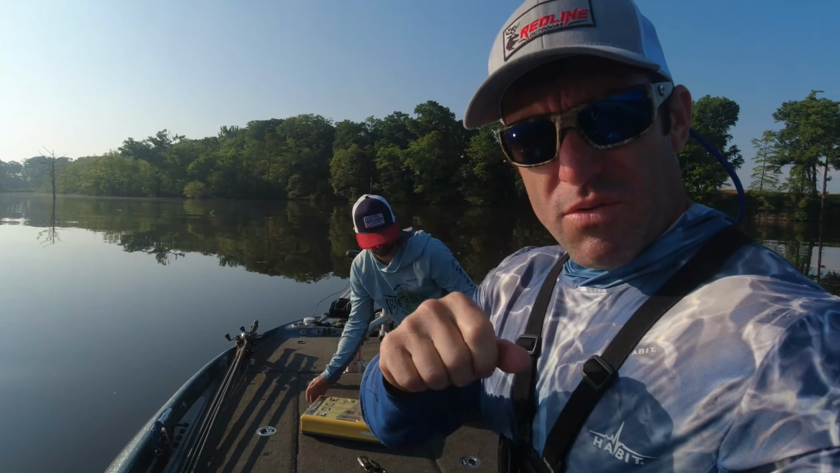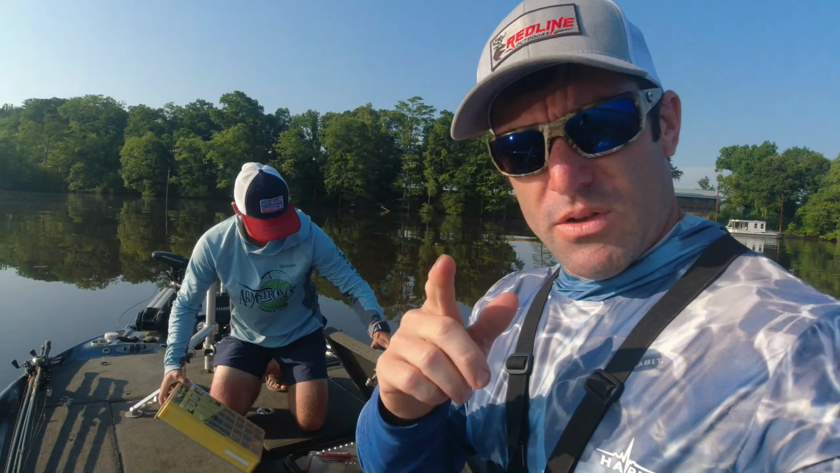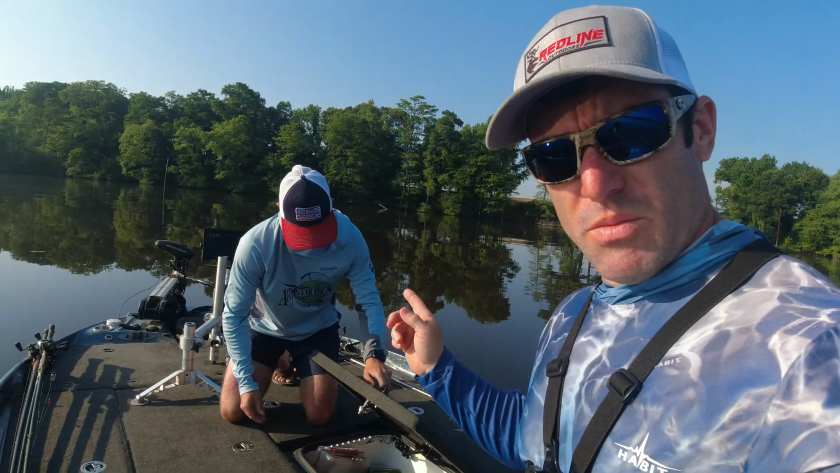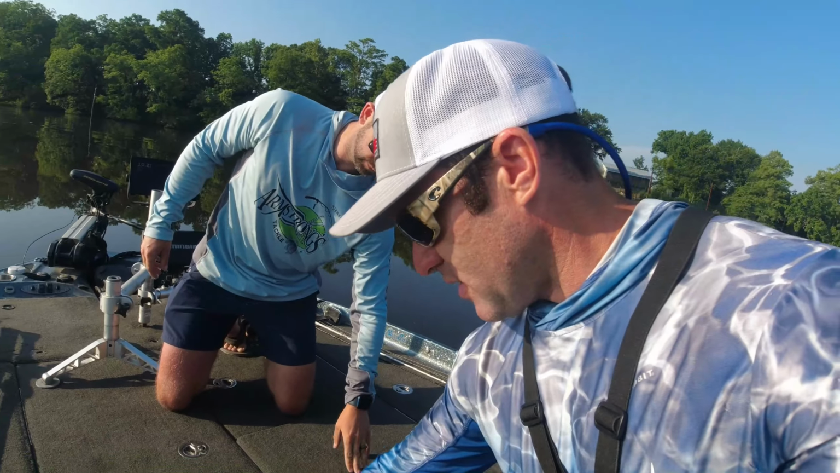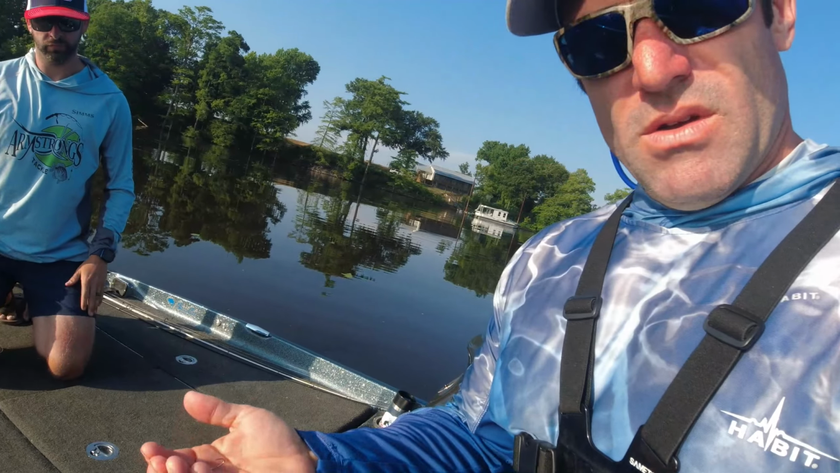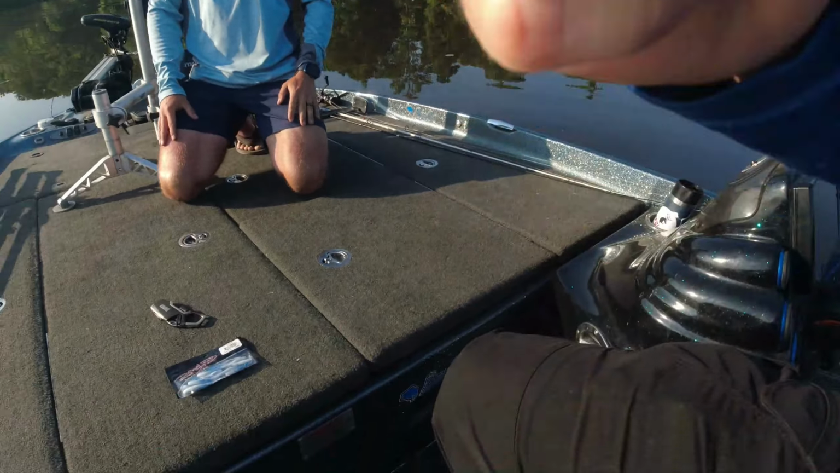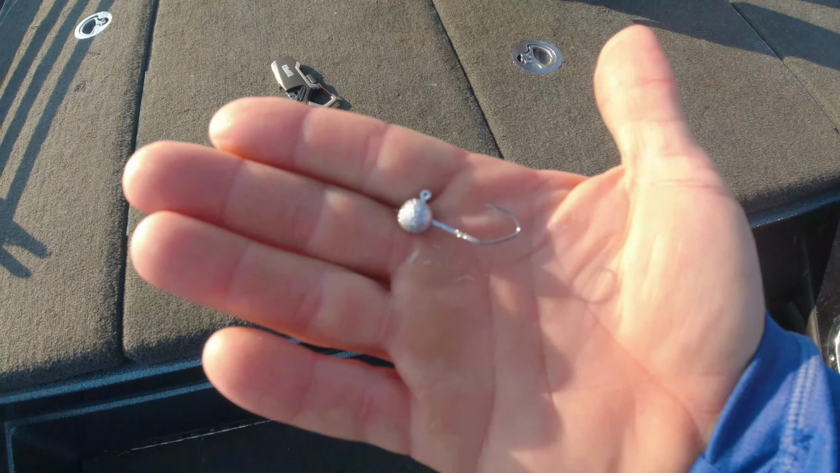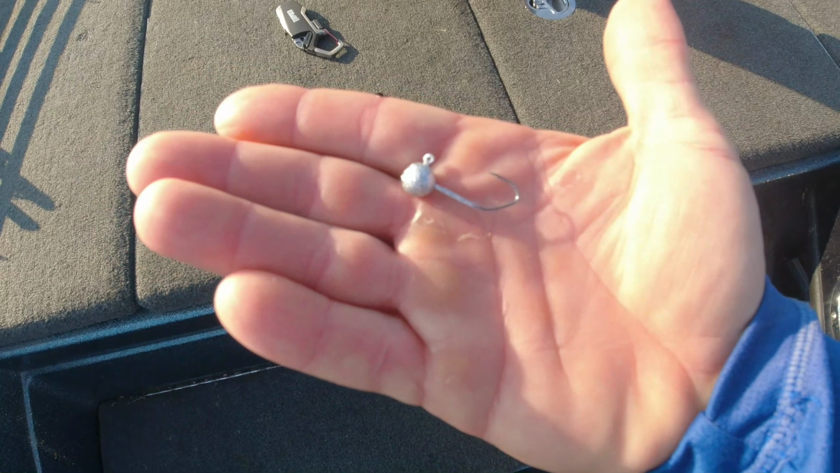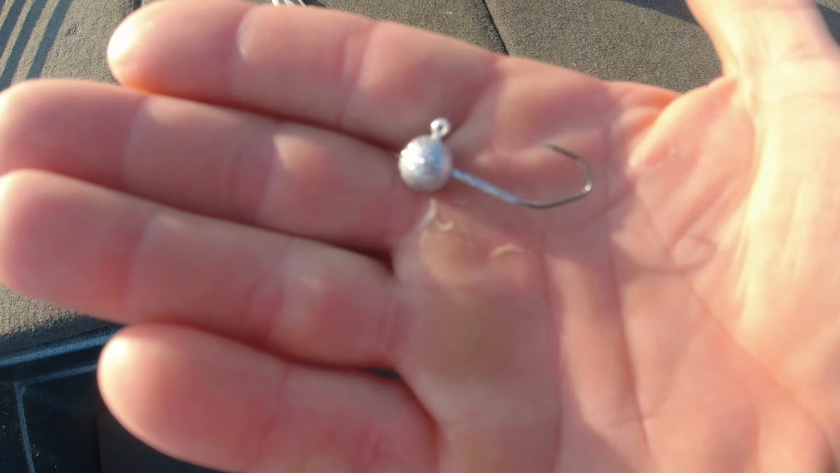Alright y'all, we have arrived at our first fishing spot. We had a little boat run, but this is my buddy Timothy McQuillan, and we're about to start off here shortly. We're going to start off using this jig head right here. Timothy, what jig head is this? It's a 1/8 ounce Bonehead disco jig head.